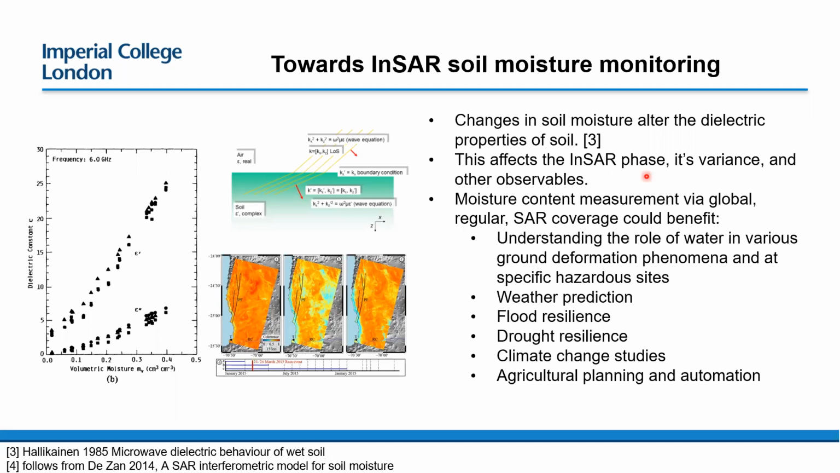Being able to measure soil moisture has obviously got a whole range of applications, particularly in weather prediction, drought resilience, flood prediction. But probably more interesting for us, it's monitoring geohazards and the role that surface moisture has in controlling these slope movements and shrink swell hazards and other such hazards.